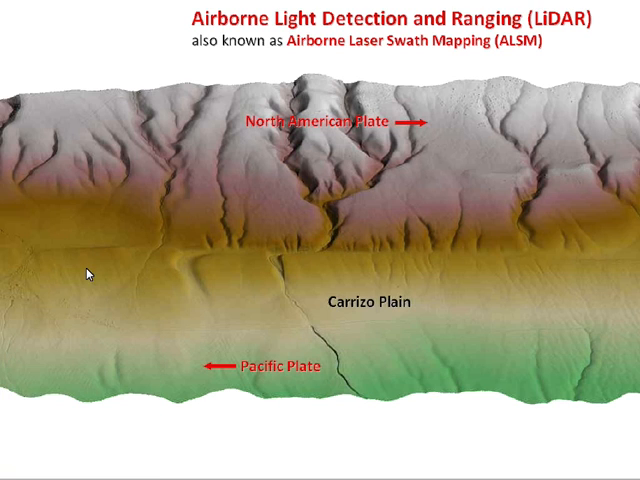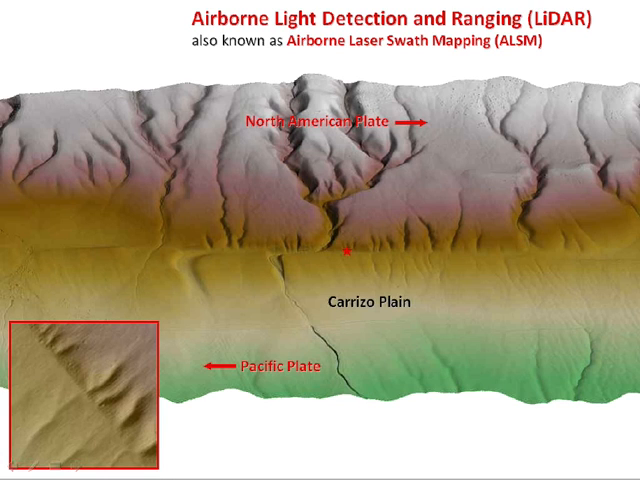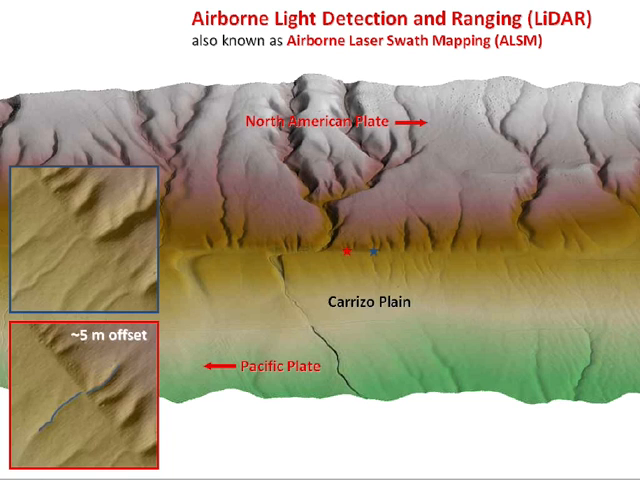So aside from these very obvious large offsets, you can also see much smaller stream offsets across the San Andreas Fault here. And with the topography, you can measure the amounts by which these streams are offset.